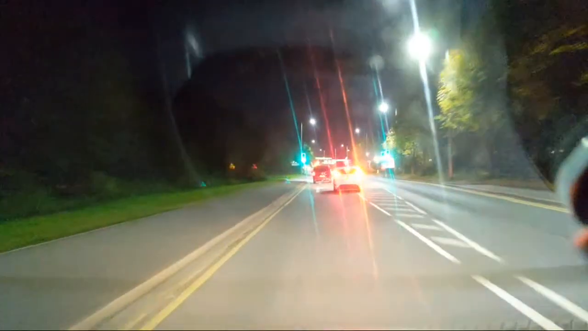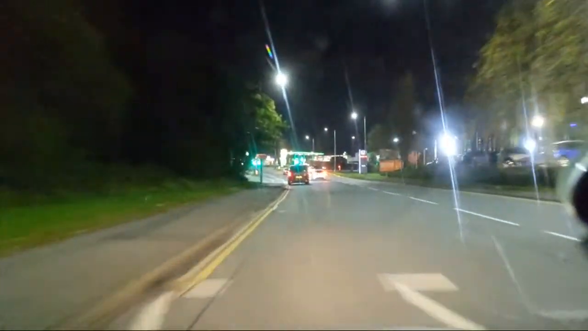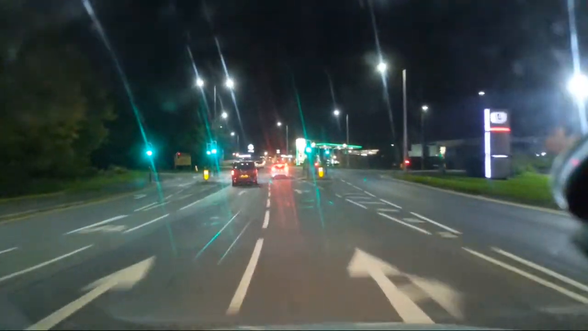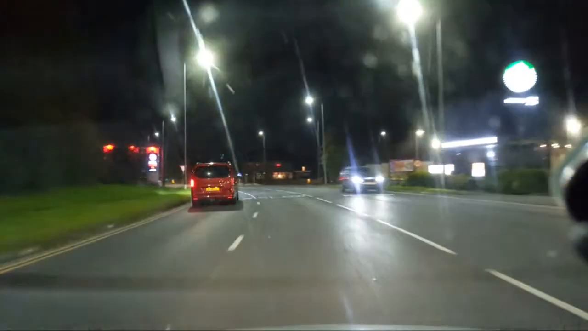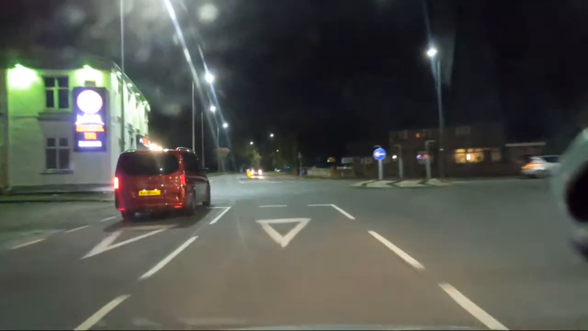This is where the other flood usually is. Obviously it's not rained a huge amount recently, although the Dougie is quite full at present. BP station. The roundabouts, and that will pretty much